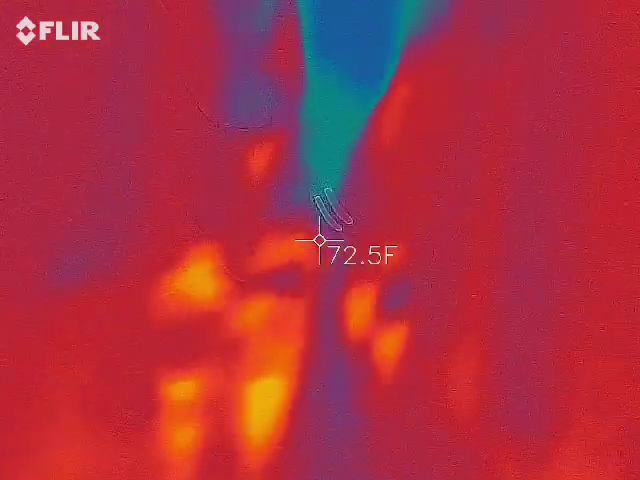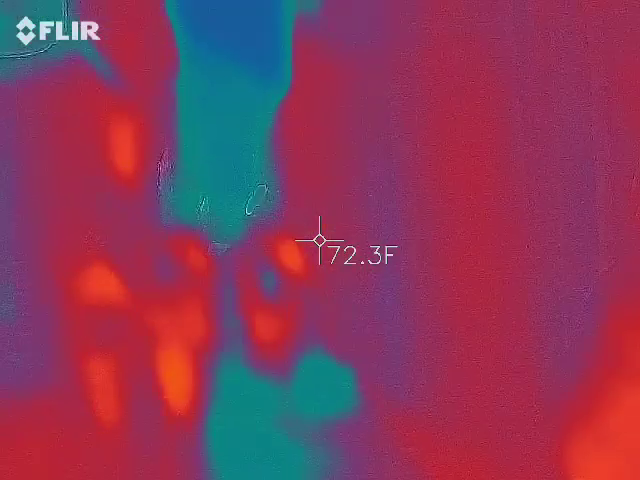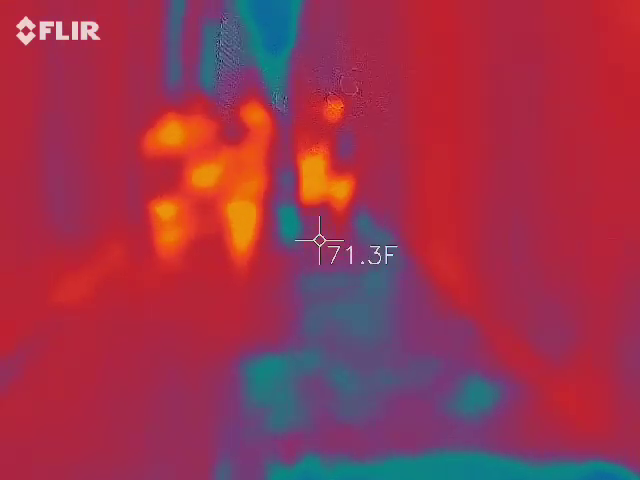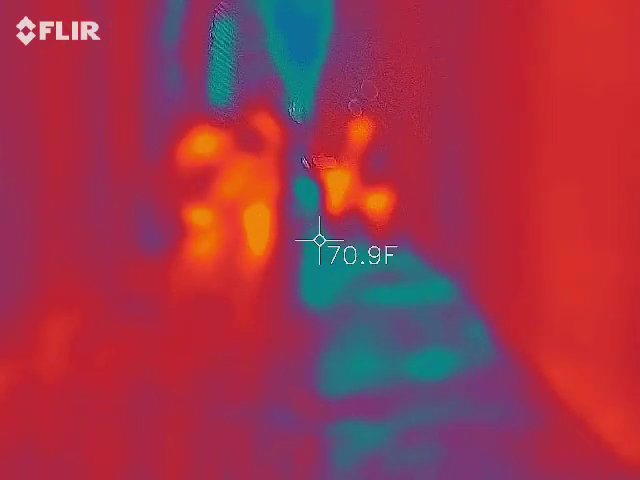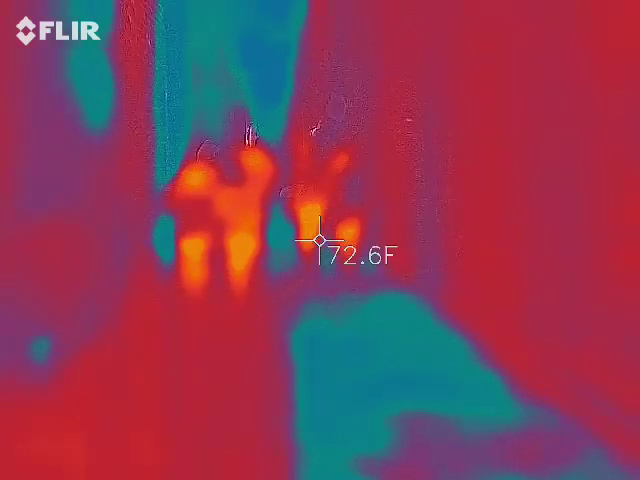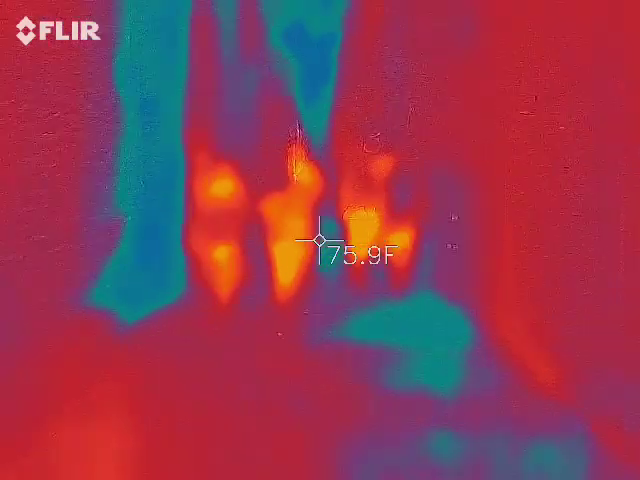Yeah, give it a try. Watch out, the camera's actually down here. Oh, thanks. I thought I just missed something big. Is it supposed to be blurry like that? Yeah. At least we're getting a good walk in.